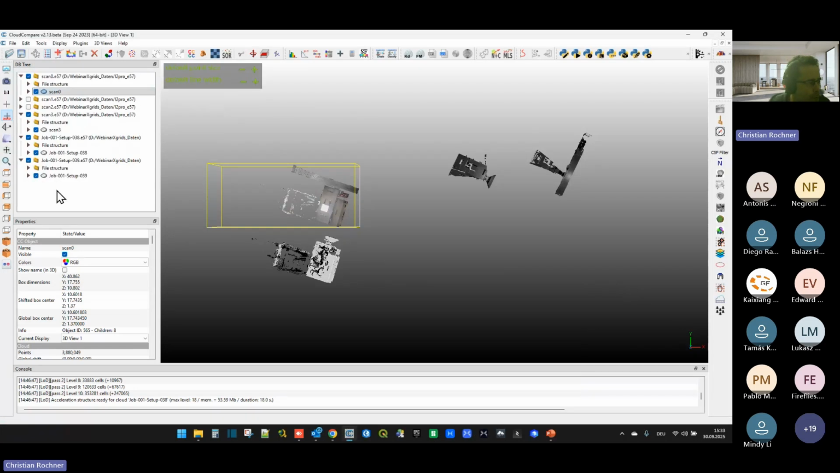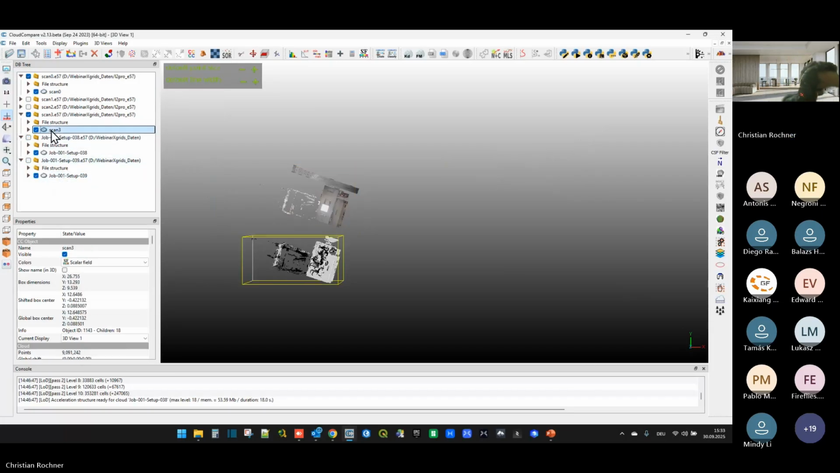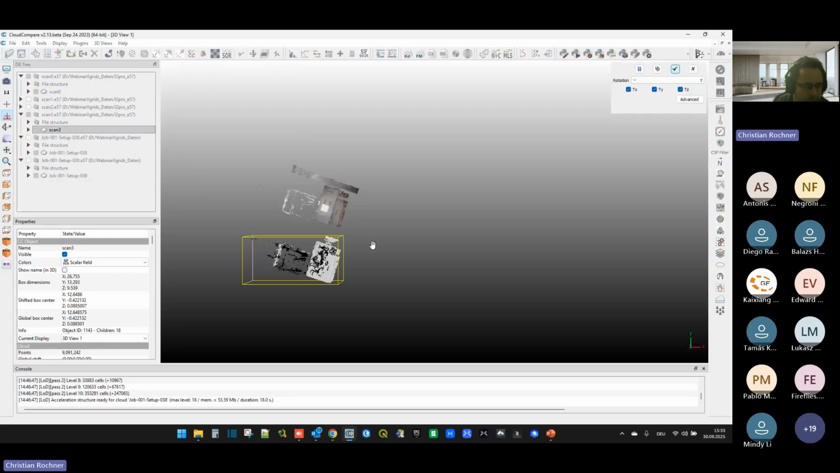So I will move, let me check, scan number 3 to scan number 0. How can I do this? I select the scan. I activate the translation or rotation tool. Here I can move my point cloud over a certain axis, and I can also lock axis, for example, XYZ axis.